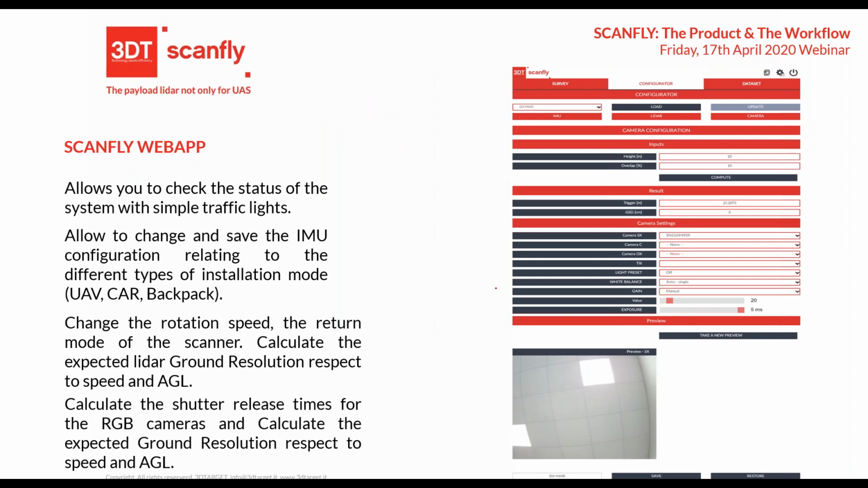So you can also control the camera. You can set the position. You can set different light presets, and you can also calculate the expected resolution with respect to the speed and the height of your survey.